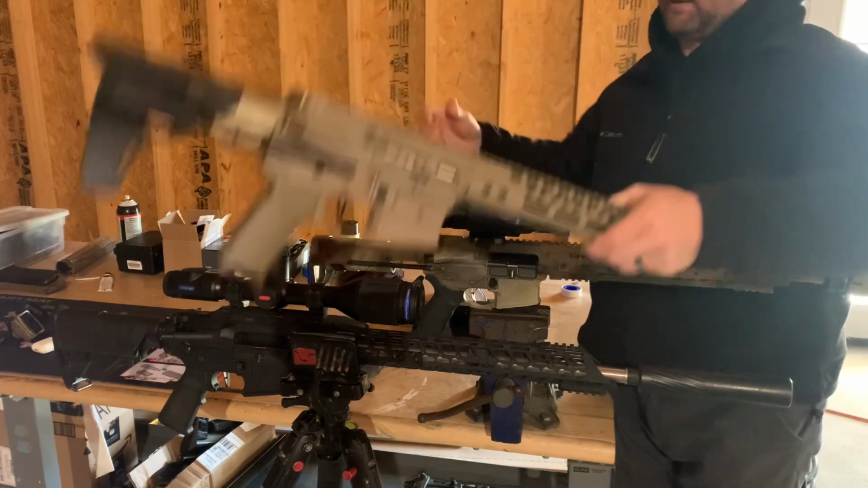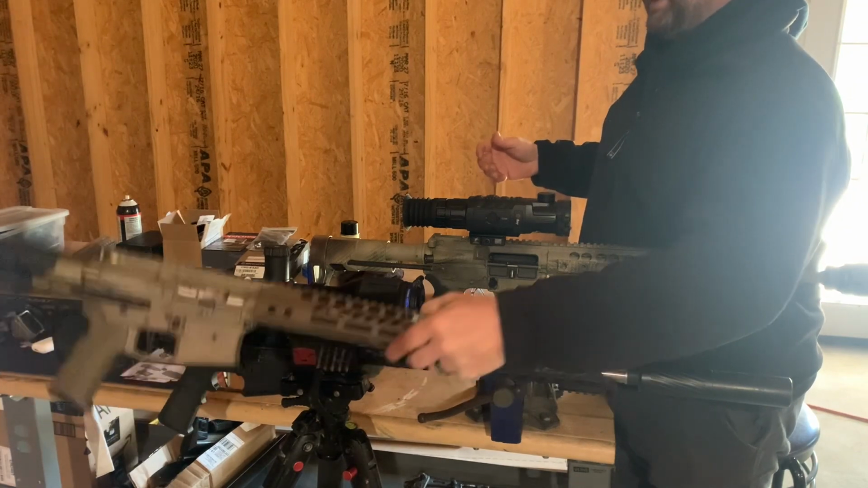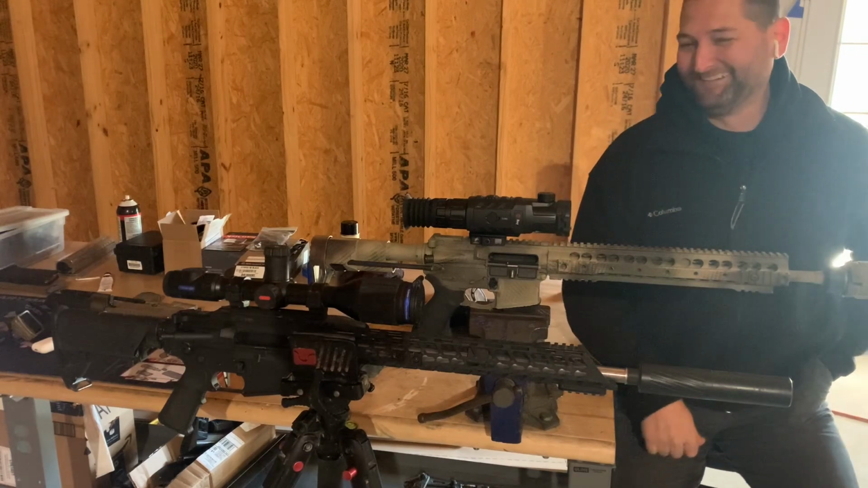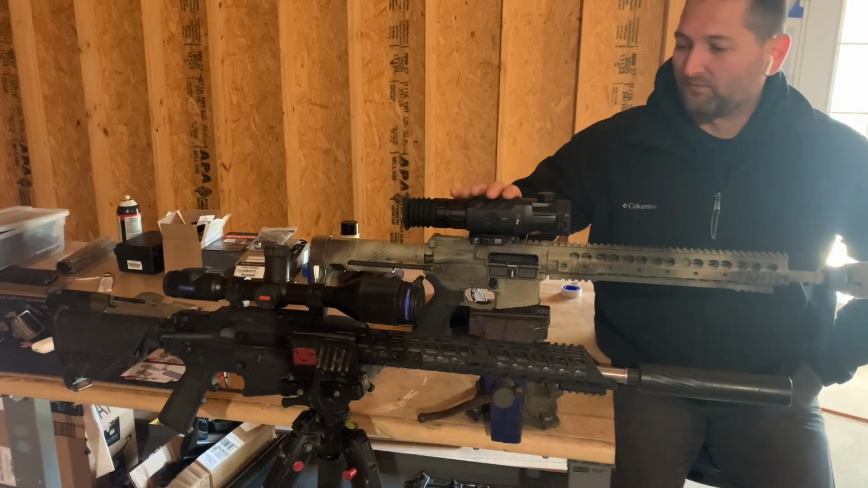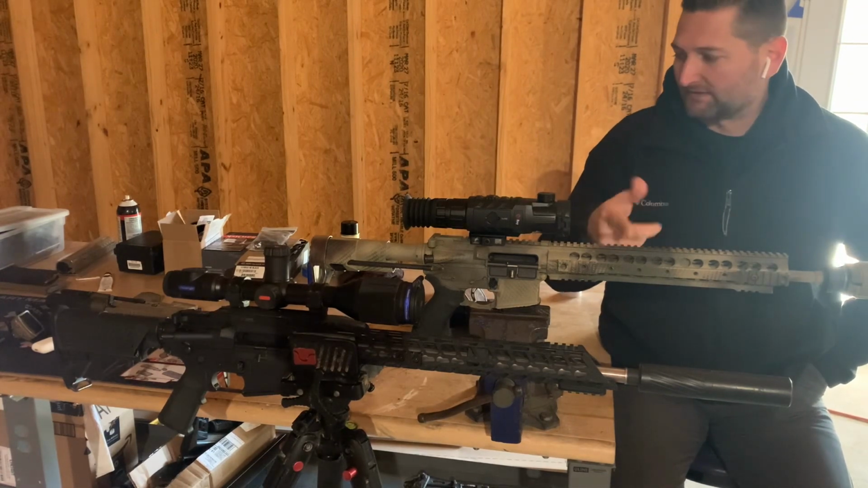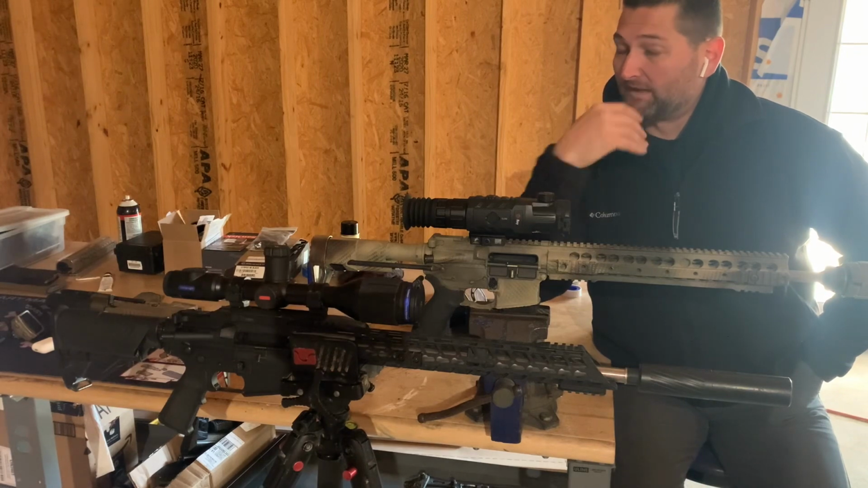Let's do the same thing with the Pulsar. The bell of the scope is almost hanging off the end of the barrel. So it just doesn't look right. It doesn't look cool. But that's why I like the housing on this guy right here. It goes better with a pistol. I do have some pistols that I'll run. Right now I'm just running it on this 300 blackout 16-inch. So I would have to give it to the Rico for me.